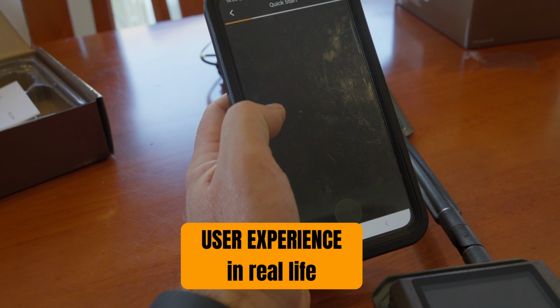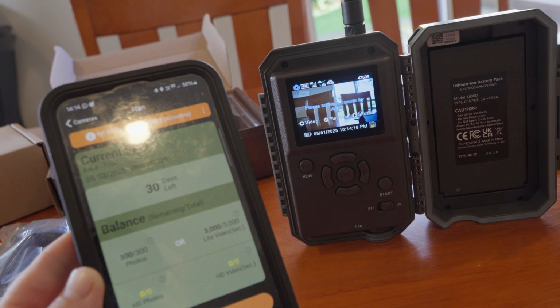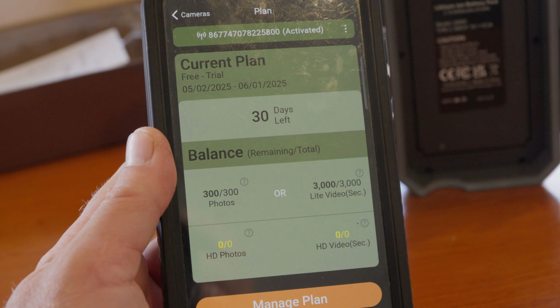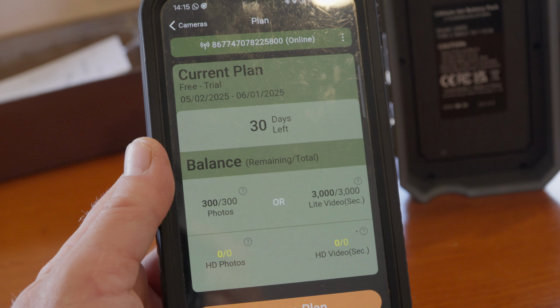After downloading the app, setting up the camera was easy. There are instructions on YouTube as well as in the manual. I just followed the YouTube video. Activation took about 10 minutes and I was ready to go with a 30-day trial subscription that included some of everything except downloading full resolution photos and HD video.